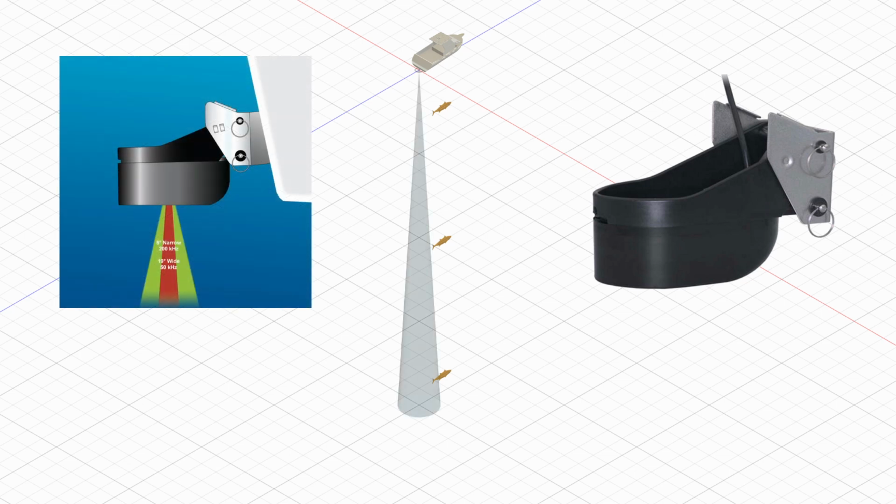The 265LH transducer operates in the high frequency band between 130 kHz and 210 kHz. At those frequencies, the beam width varies between 10 degrees at 130 kHz and 6 degrees at 210 kHz. For this exercise, I'm showing the high frequency cone with an angle of 6 degrees, so we're assuming an operating frequency of 210 kHz.